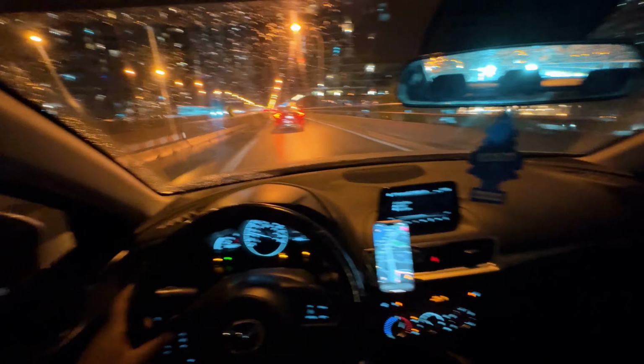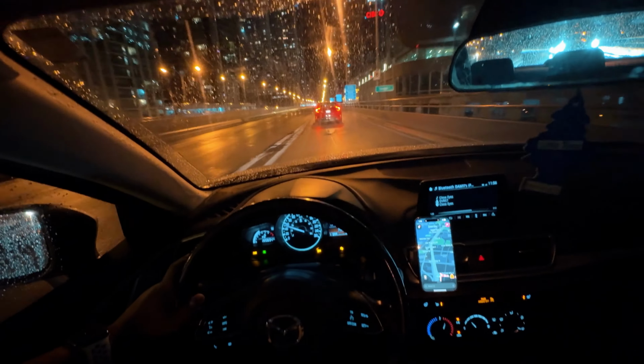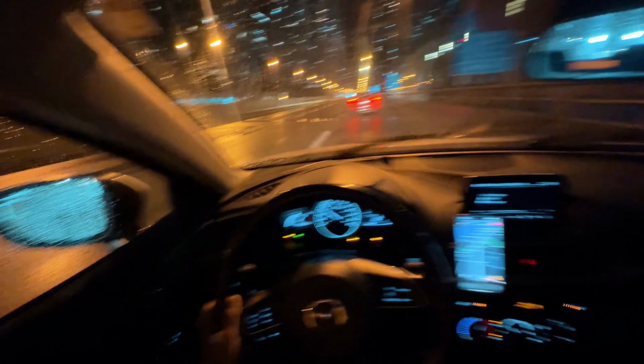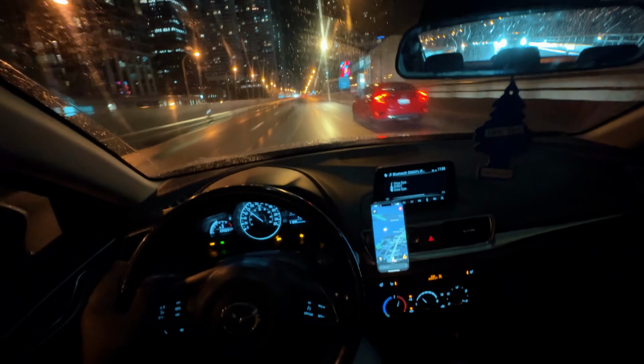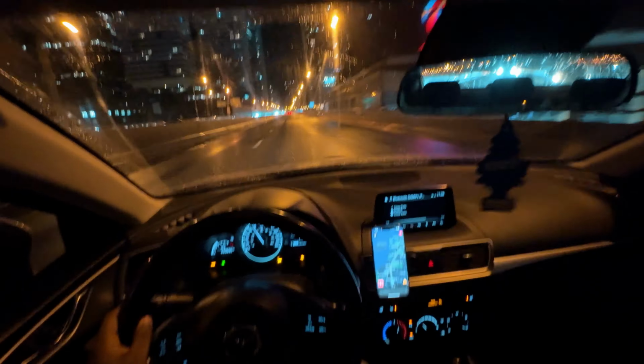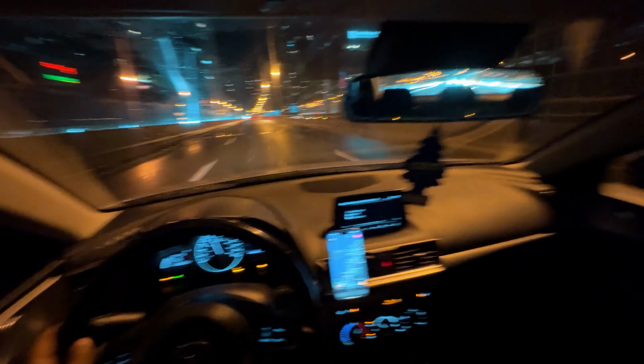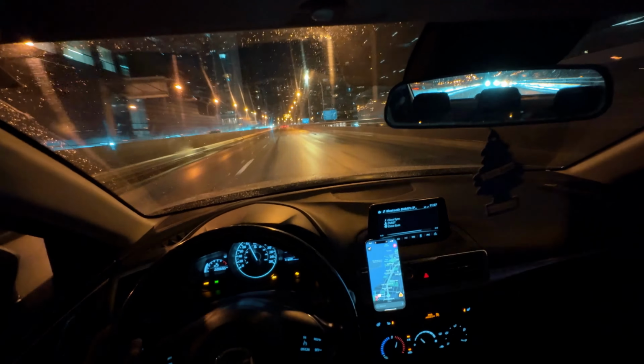In second gear, it does go. Like, I'm gonna merge now. Not that bad.